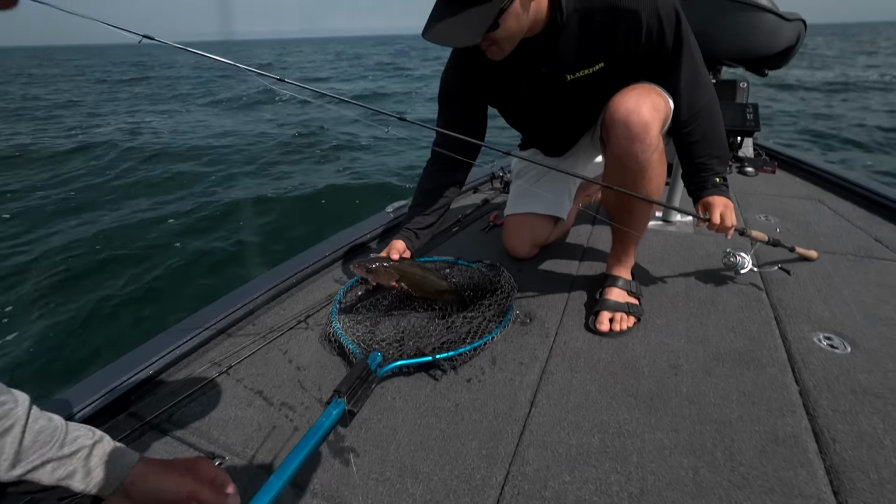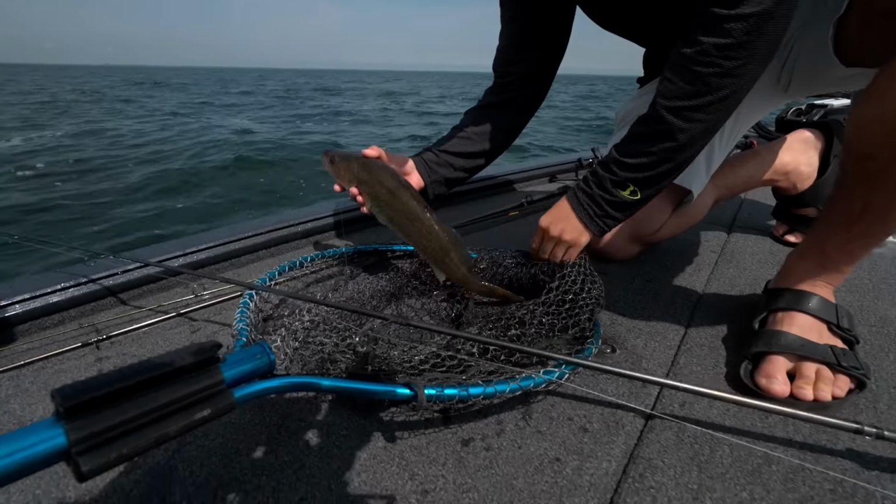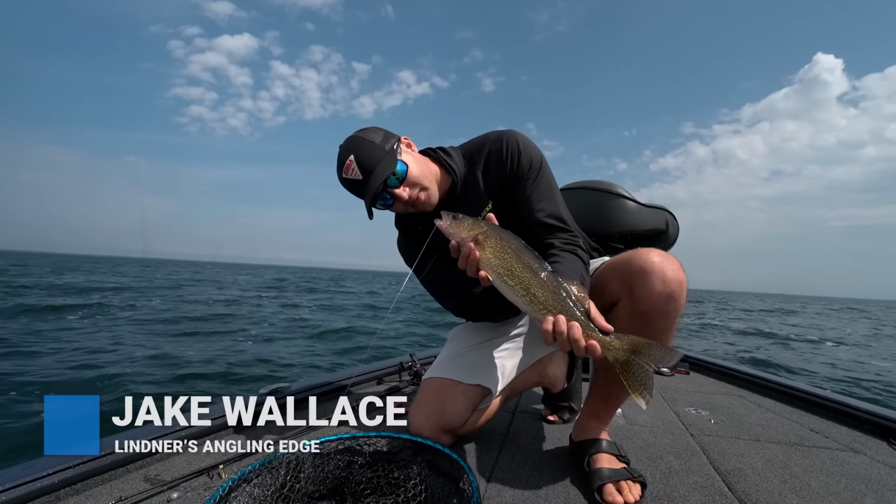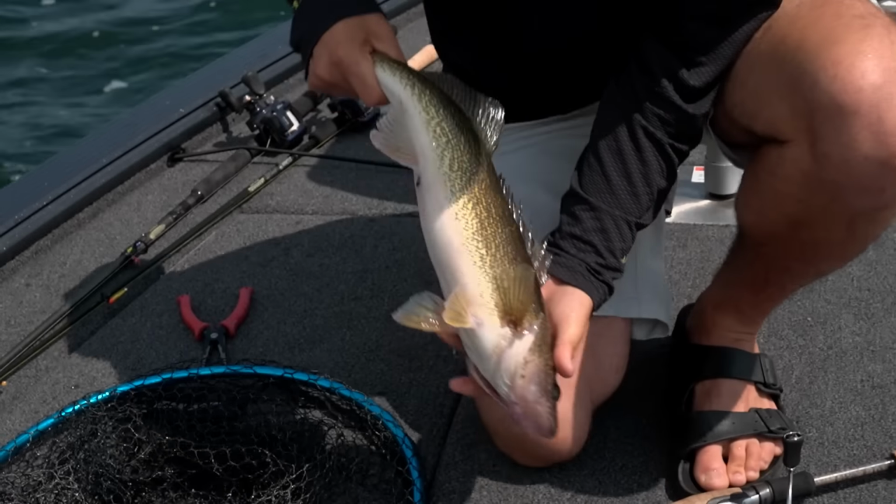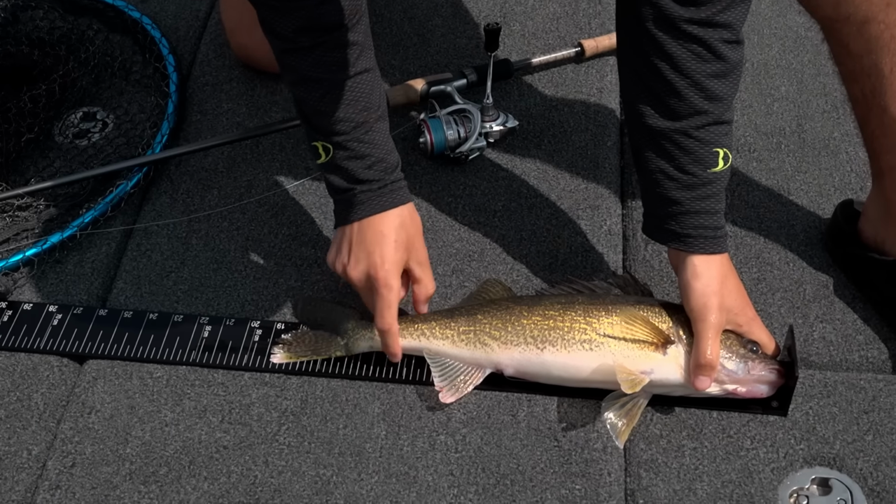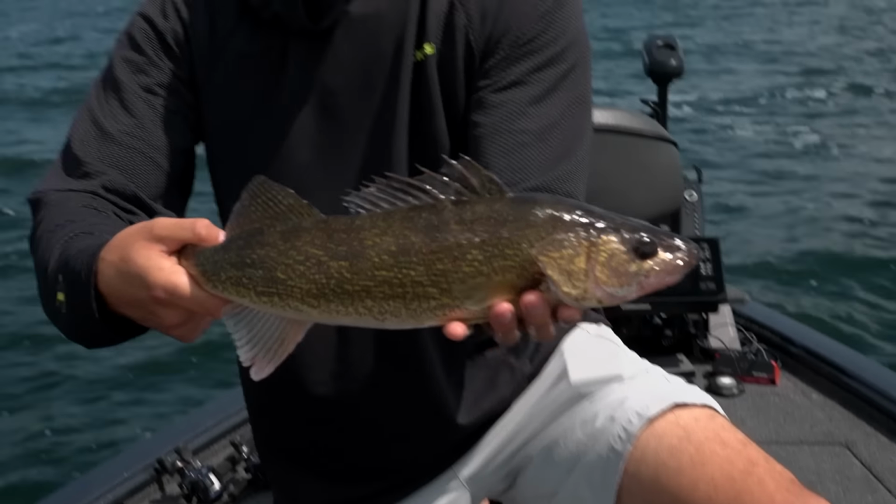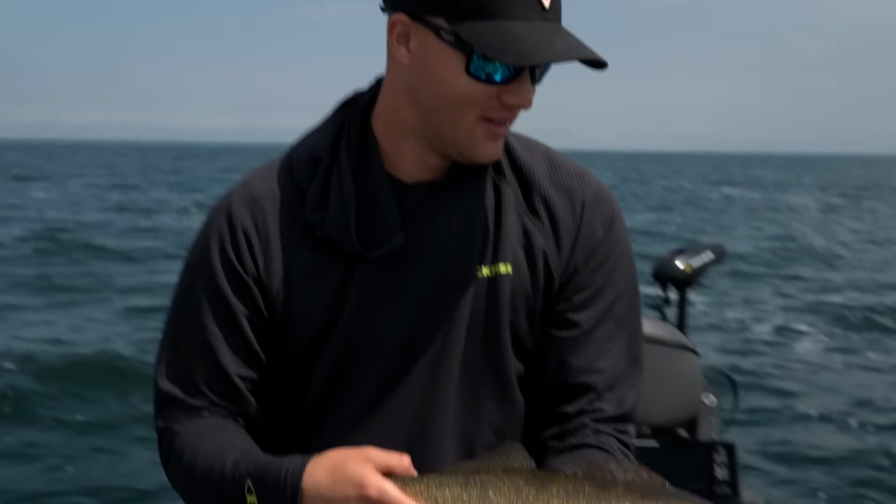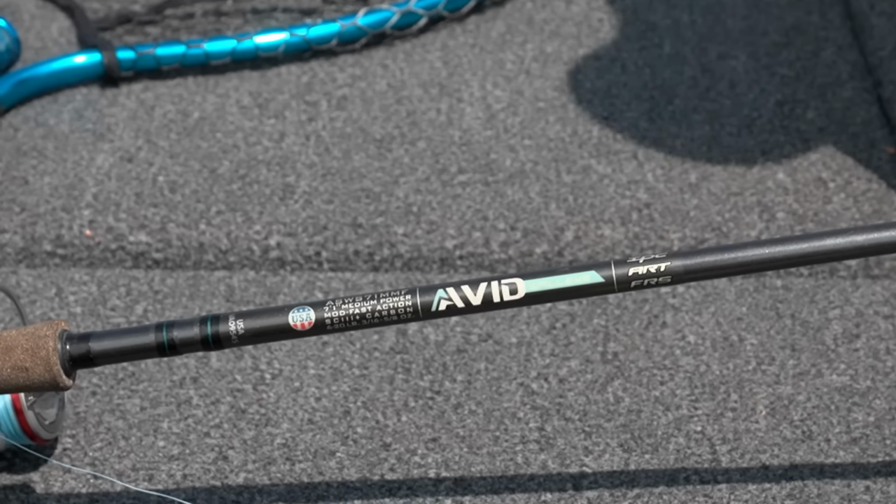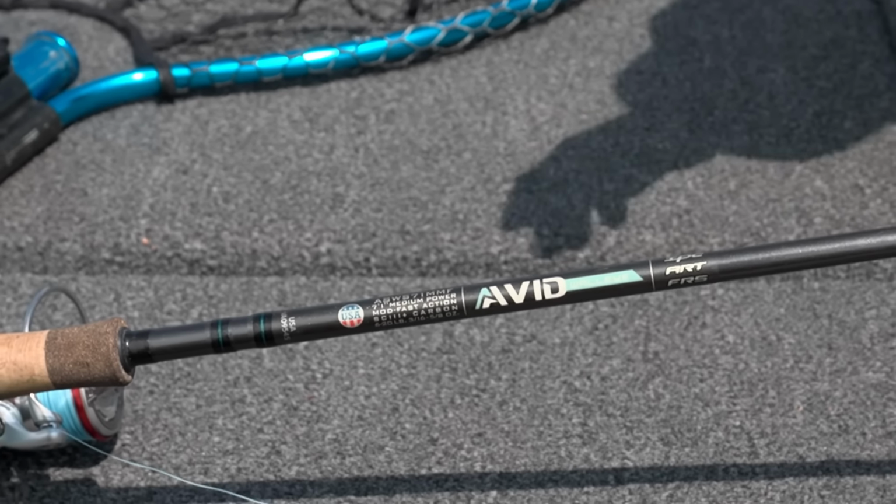That one there, is that one of the models that you can keep? I think this one's gonna probably be in the slot. We'll get a tape on them. Okay. We'll take it. Calm down, calm down. Oh, he's short. Too small? Too short. It's all right though. Nice fish. Let him go, let him grow. There he goes.